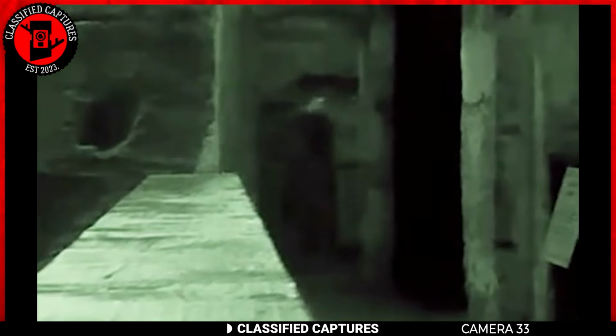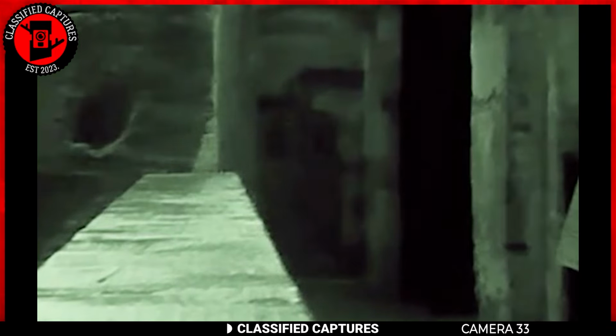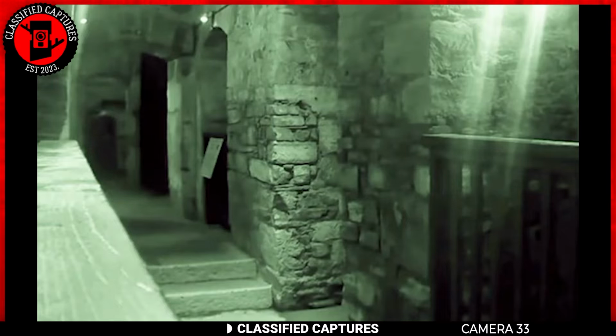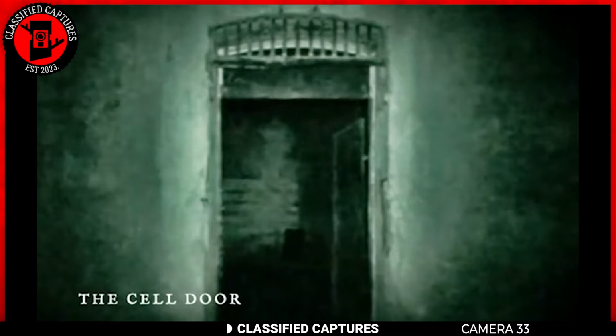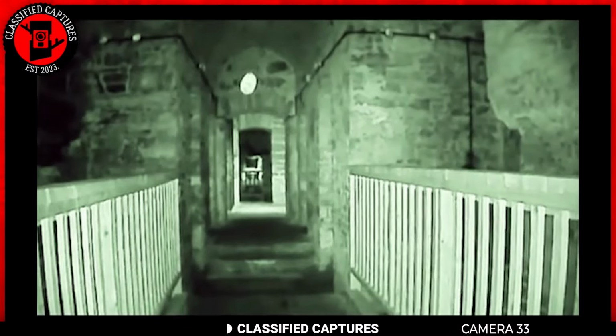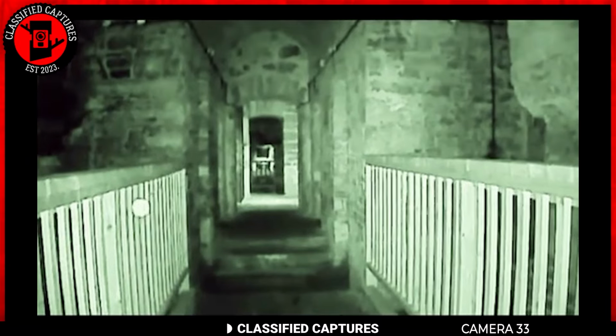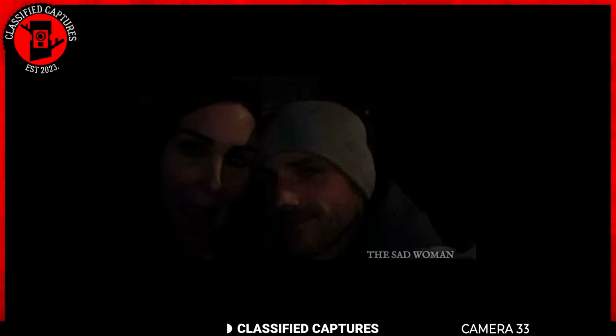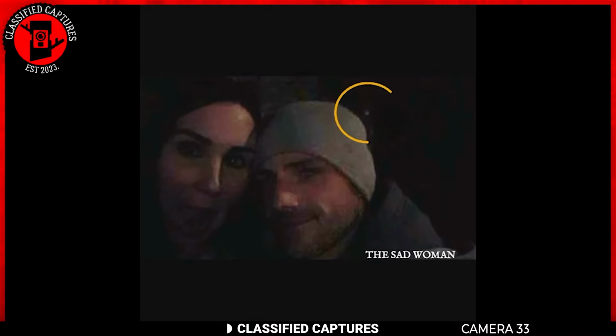One night, a security guard captured a ghostly figure drifting through the corridors. It has a pale head floating atop a dark, robed body. Other visitors have caught eerie scenes from jail doors opening and closing on their own, as well as mysterious orbs moving throughout the place. In one particularly unsettling encounter, a couple took a selfie only to see a ghostly figure peering directly into the camera from behind them.